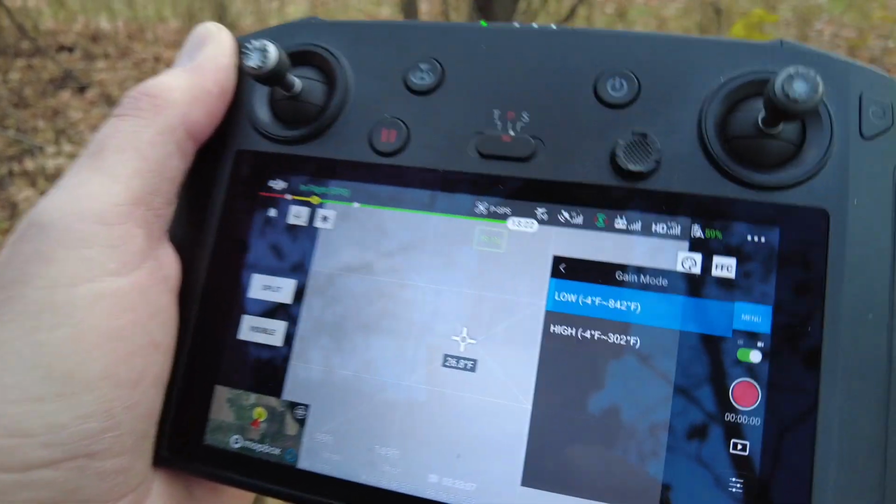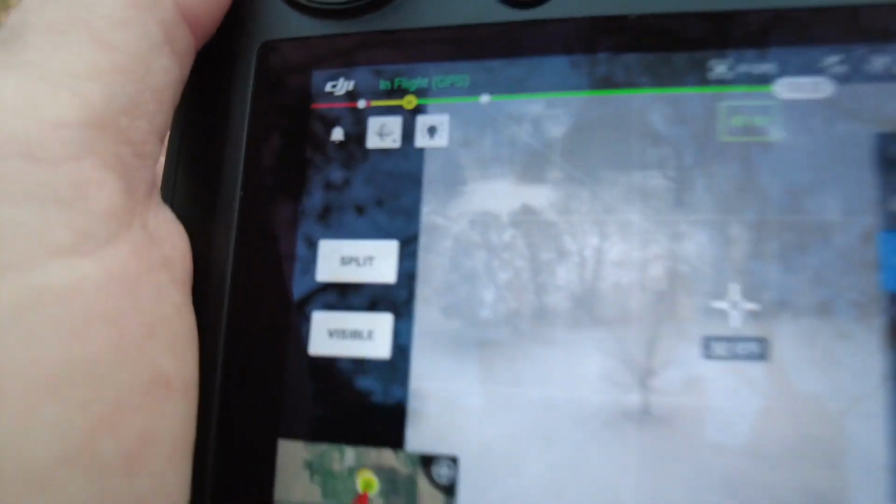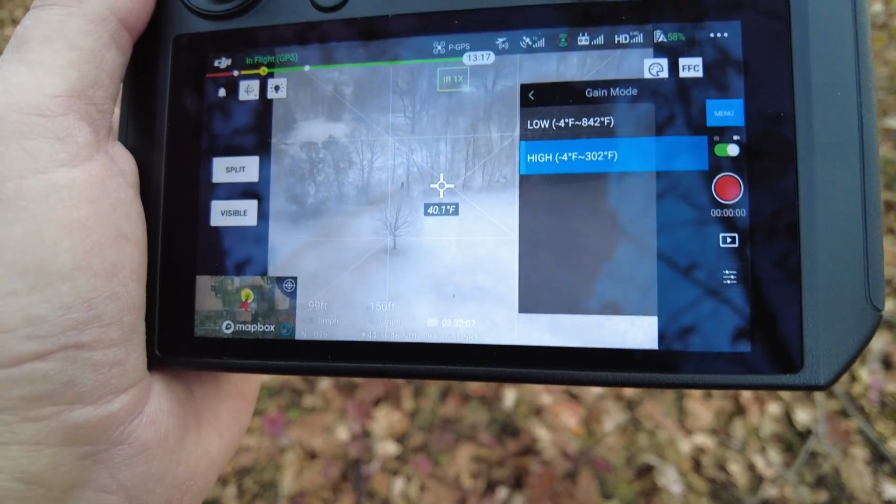Okay, it looks like I have the gain set to high right now. I don't know if that makes a difference. Not really. Oh yeah, that made it wash out a little bit more. Got to put the gain back on high. There it is. Yeah, so you gotta have the gain on high for this temperature environment that I'm in right now.